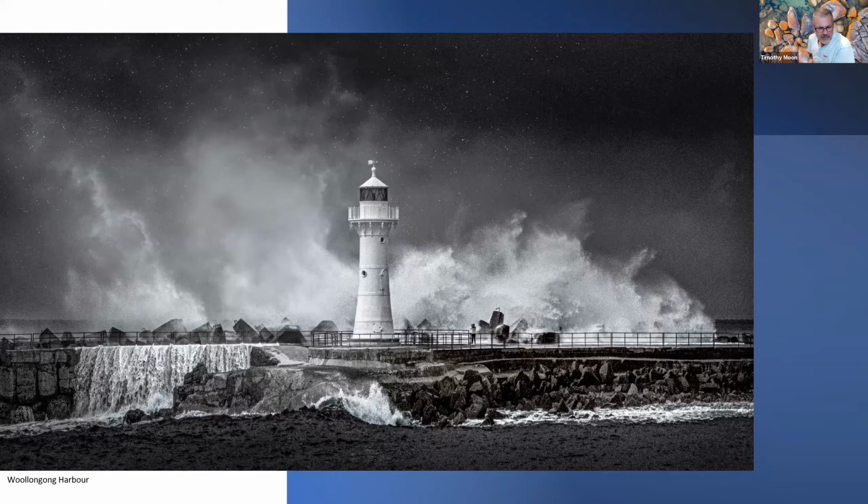You can see there's quite a few spots where the highlights are burnt out, and that's just one of the issues with dealing with infrared, is just getting your exposure settings right so you're not losing those highlights, because it's very hard to control.